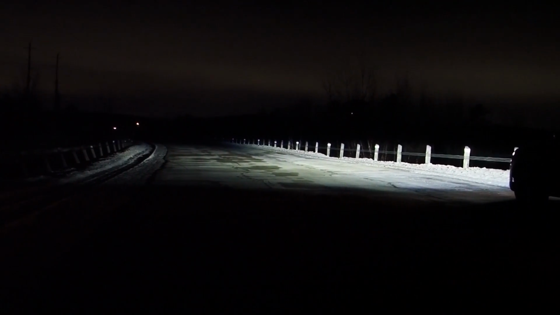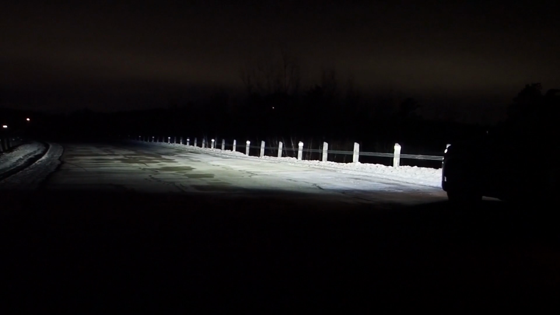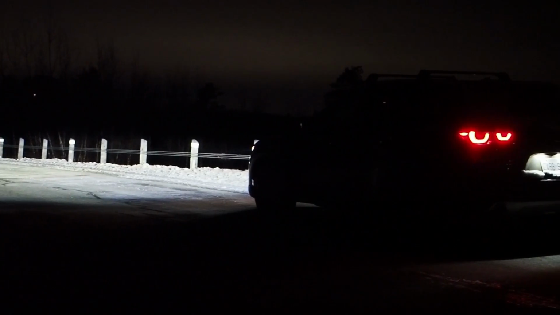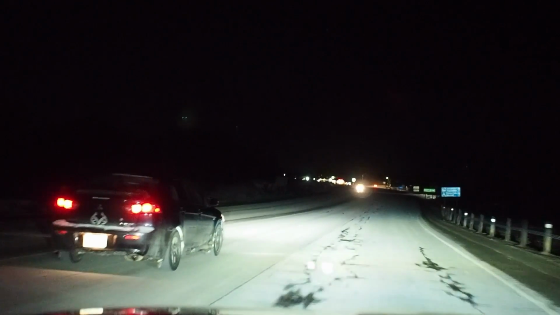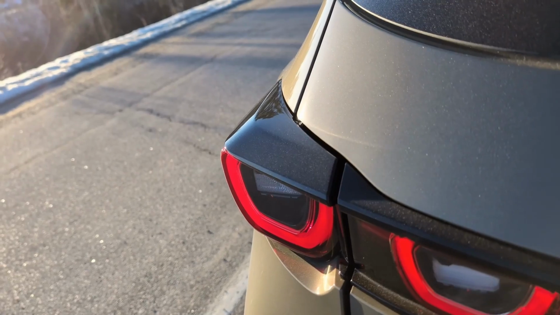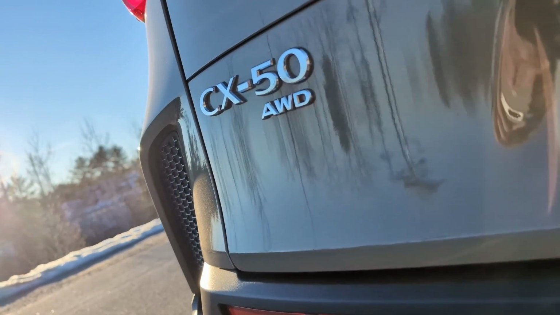You don't normally get to check out the after-dark driving experience of your new vehicle until after you've bought it and taken it home. And so if you're a Mazda CX-50 shopper, this video will give you a great idea of what to expect. I've got loads of footage of this lighting system coming up for you, and we'll also compare the lights on this CX-50 to another favorite of mine, the new Honda CR-V, a little later in this video. But first, let's check out a few other important elements of the Mazda CX-50's Night Drive experience.